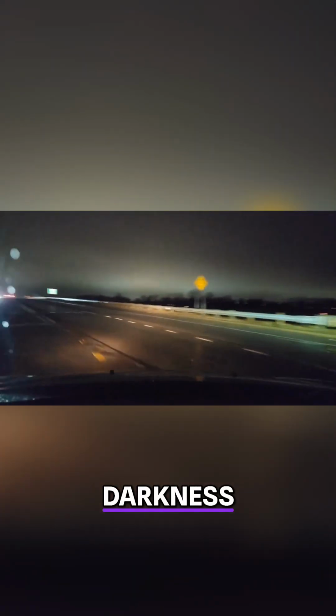Okay, I look. We'll go by the double yellow. Literally, you go into darkness. But see? I got it.